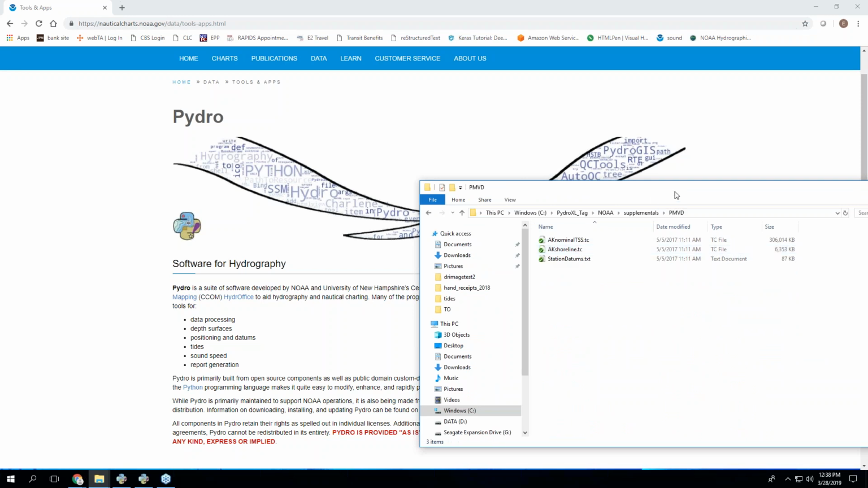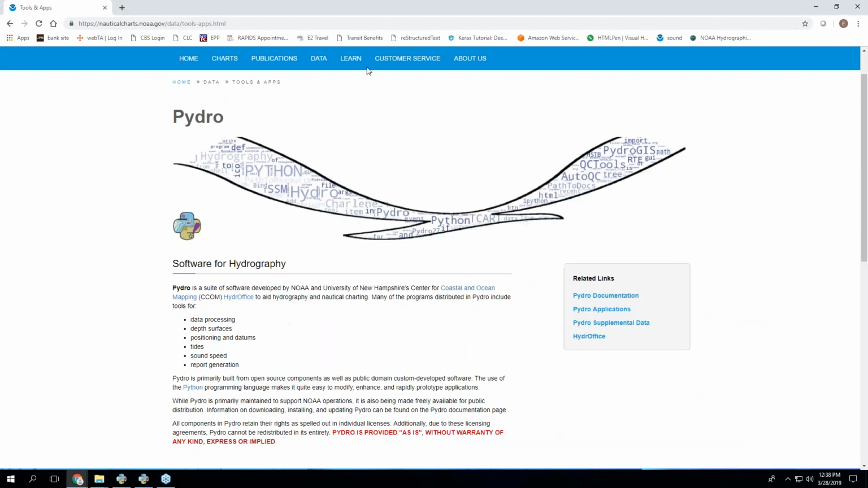The PMVD stuff that Jack Riley's been developing. Right. So all those things that are considered supplementals because they're not really in the core part of the Hydro universe, but they're used. So if you work on a ship or an NRT and you want to use Hydro, you're going to want the supplemental data. But if you're just somebody messing around with some of the things in Hydro, it's not required.